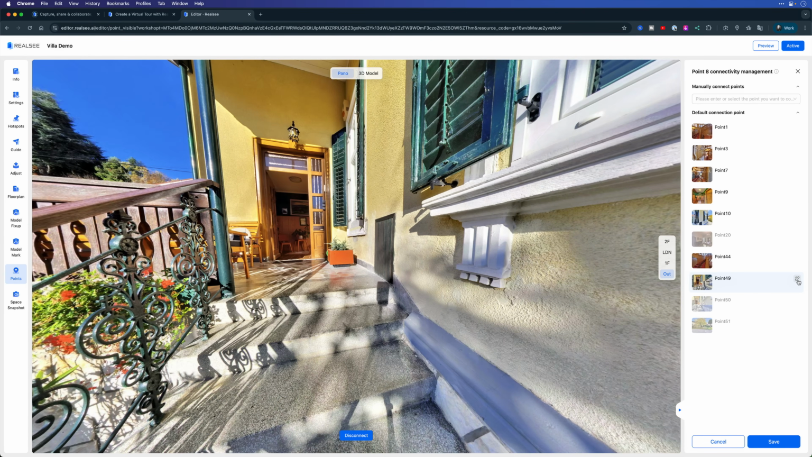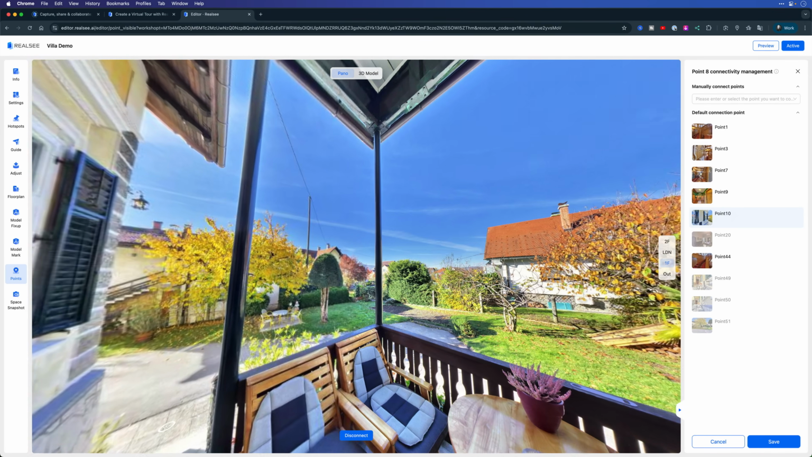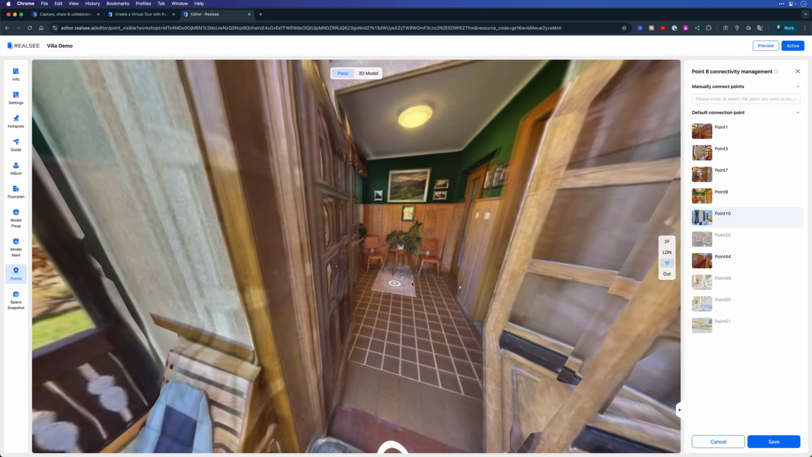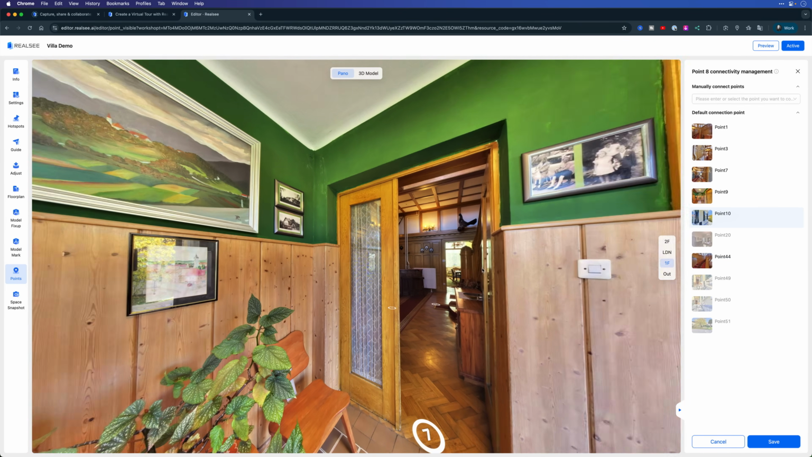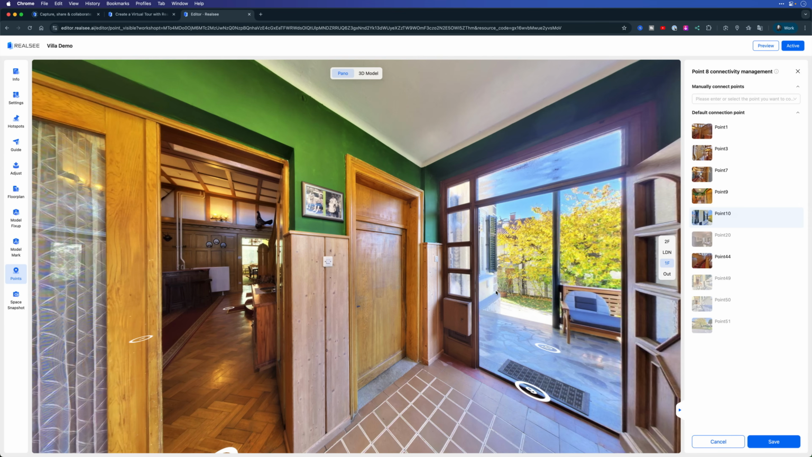Yep, let's get rid of that one too. Point 10, now we're on the landing. Now this makes sense. We want to be able to jump to here and of course to number 9 from 8. So that's probably all the ones we need to get rid of. This just cleans up the entire flow process and doesn't allow me to accidentally jump too far away while navigating.